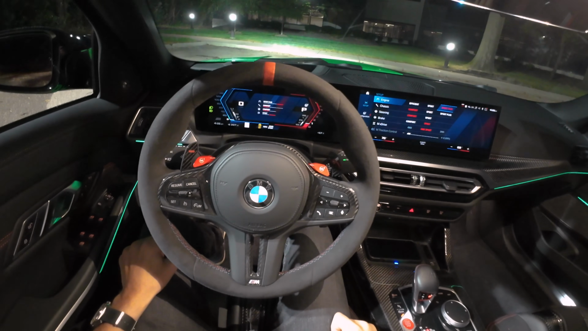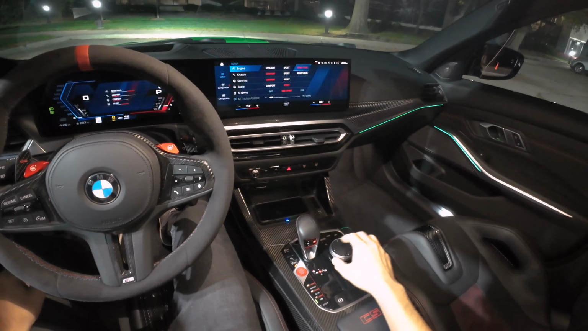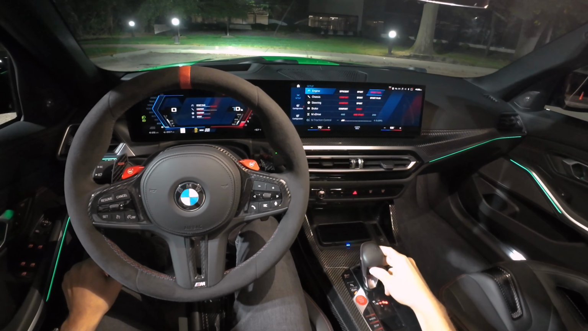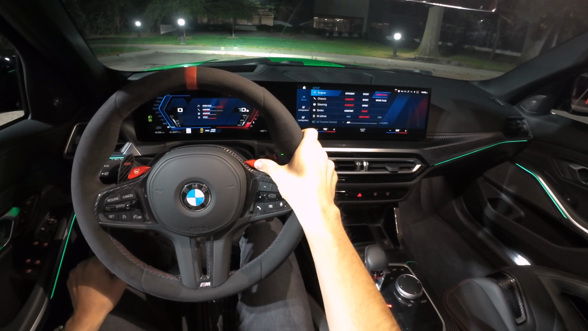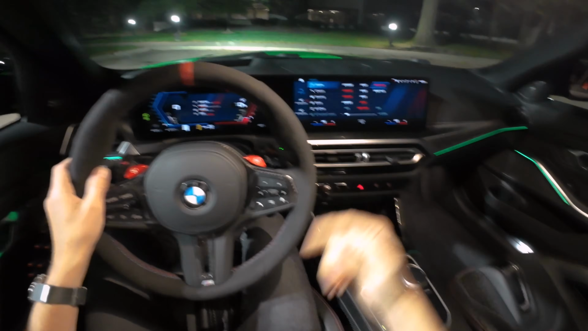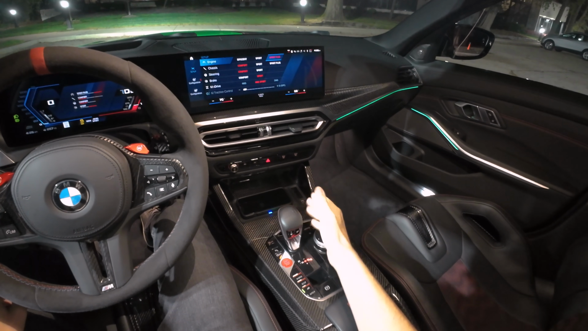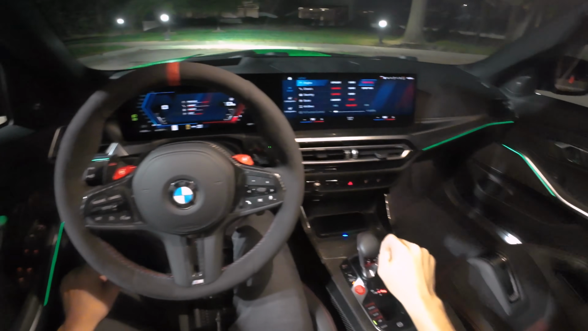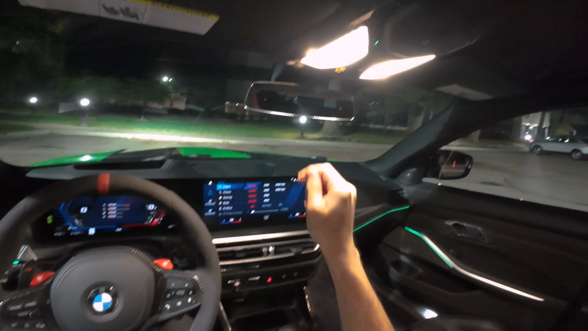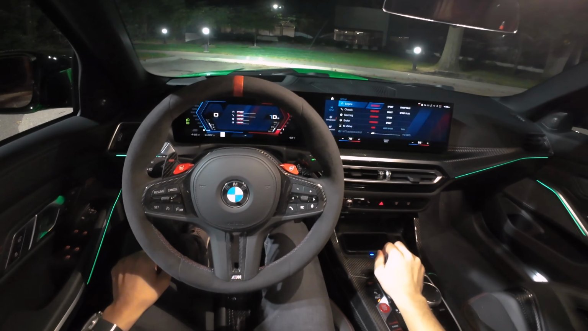It's still a little bit chilly out tonight. 57 degrees Fahrenheit on these Cup 2Rs. And I think we're going to go full intense with the gearbox tuning here in M2 also. 3 levels of shift tuning here with this 8-speed automatic. All right, we'll start off everything in efficient and comfort, and we'll ramp things up from there.